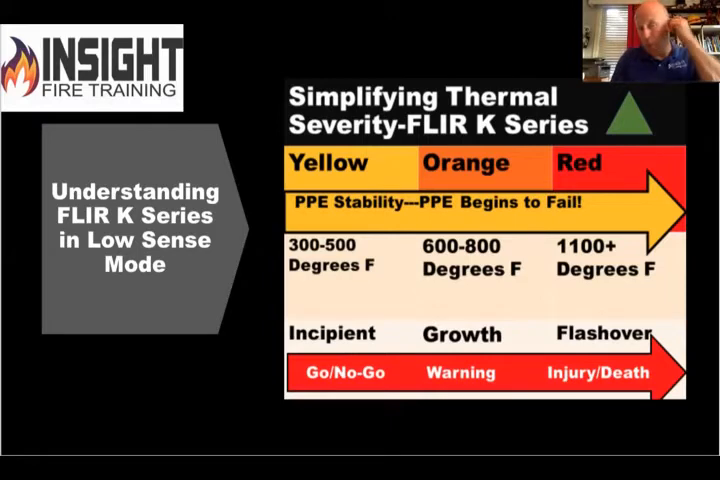What I want you to speed up is the water to that yellow. Anything gray or white moving or that yellow, get rid of it. Because once you get outside of yellow and get into orange, you're exceeding the limitations of your PPE. So if you're exceeding the limitations of your PPE, you're pretty much exceeding the limitations of survivability for those victims if they're in that flow path or in that fire room. So you're doing them no good by waiting.